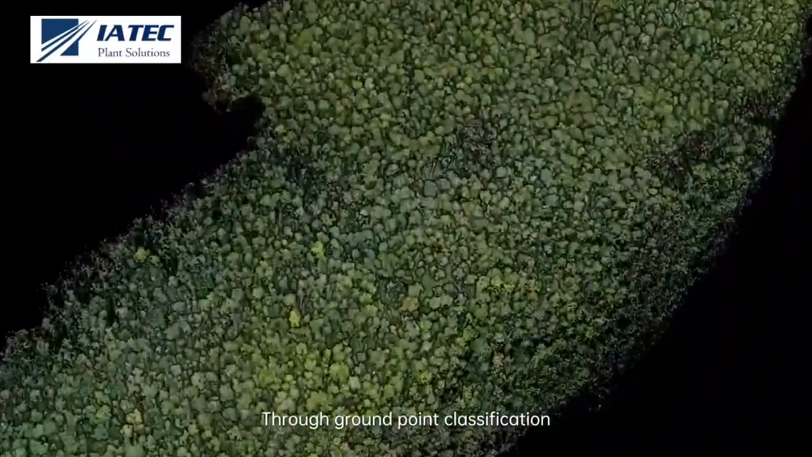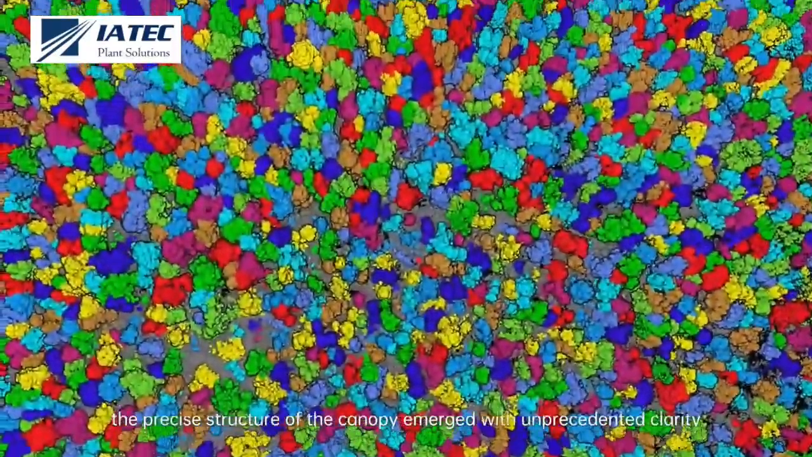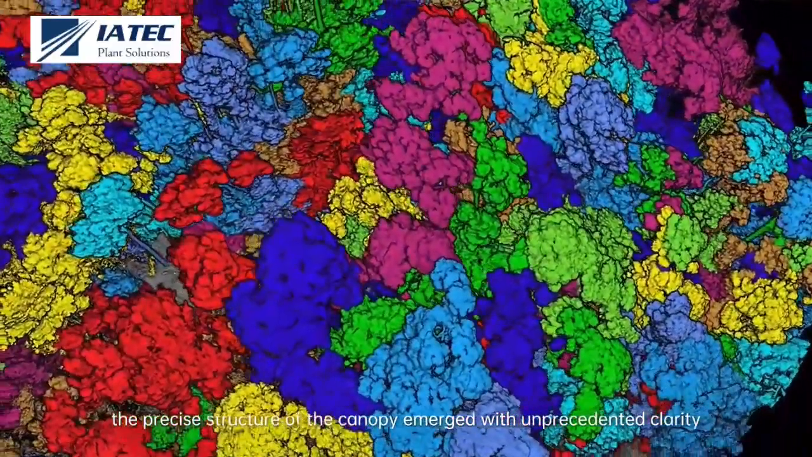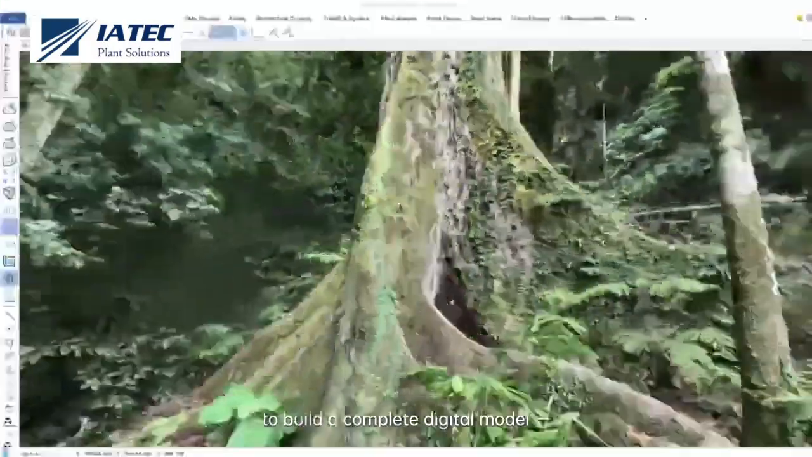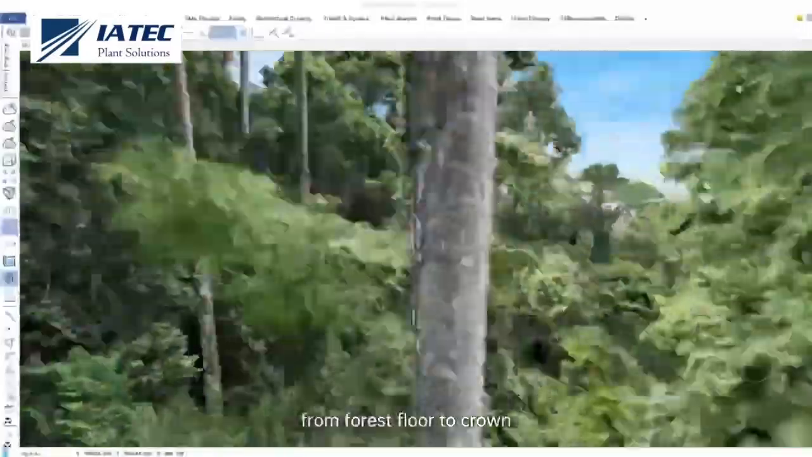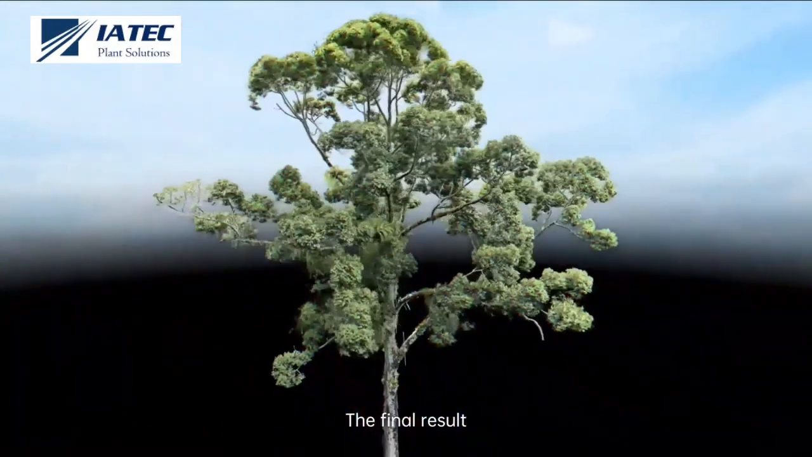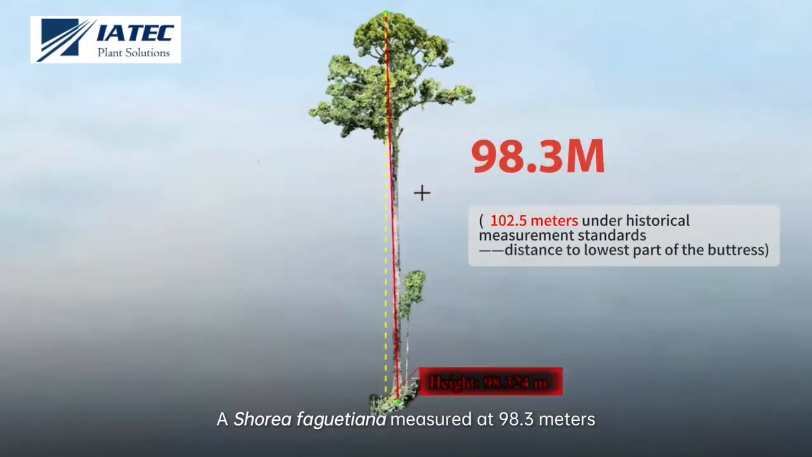Through ground point classification, height normalization, and individual tree segmentation, the precise structure of the canopy emerged with unprecedented clarity. Drone and handheld LiDAR systems worked together to build a complete digital model, from forest floor to crown. The final result: a Shorea faguetiana measured at 98.3 meters.